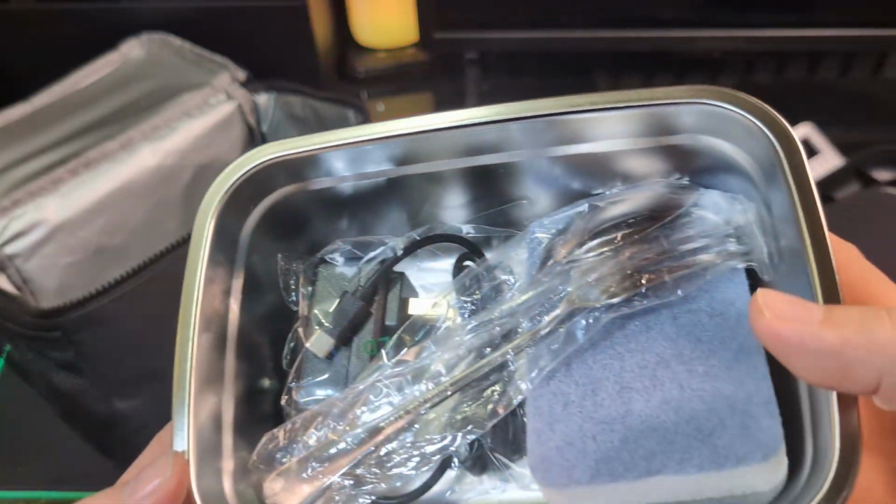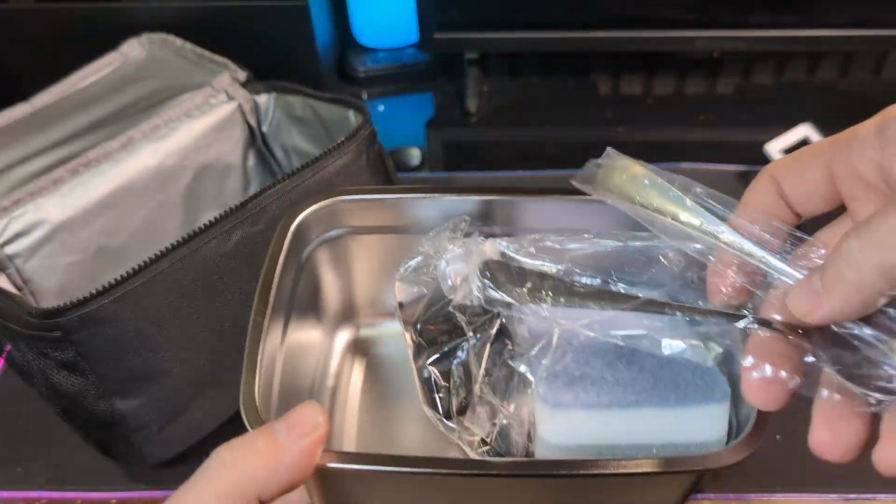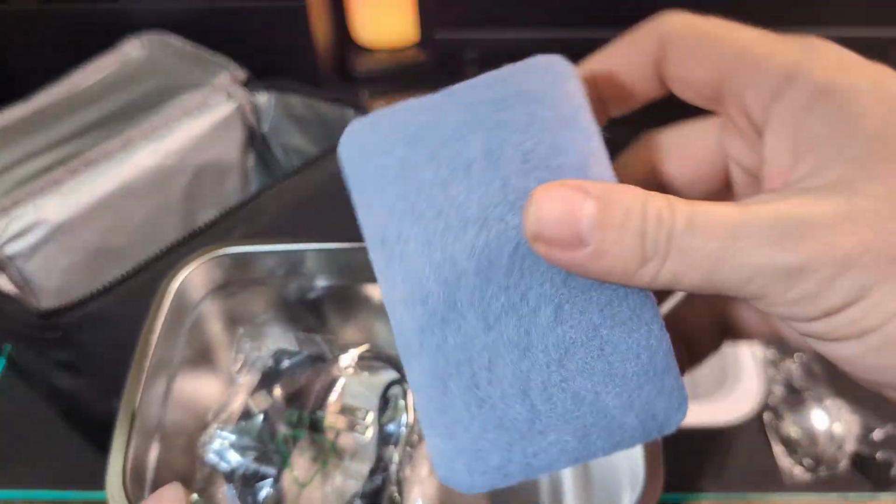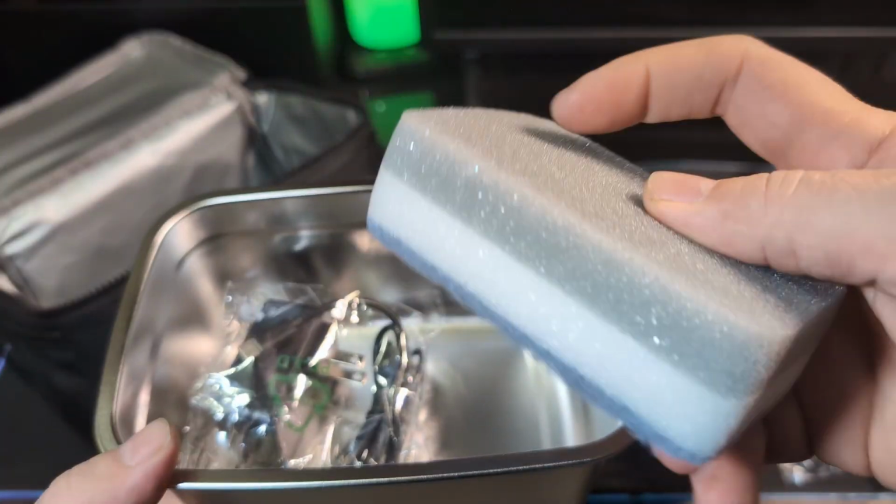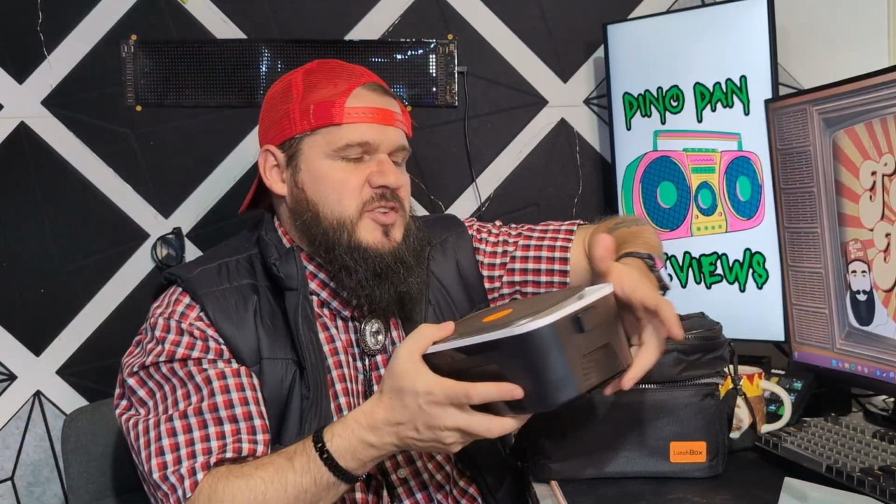And then also included inside of it was a cleaning sponge, so you can go ahead and scrub that out on the go. And then it also had a fork and a spoon. Yes, they thought about everything when they packaged this up for you. And I love that it also came included with the charging cable. So it's going to be a USB-C charging cable that plugs into the back of it, that's going to plug into the wall to charge this up.